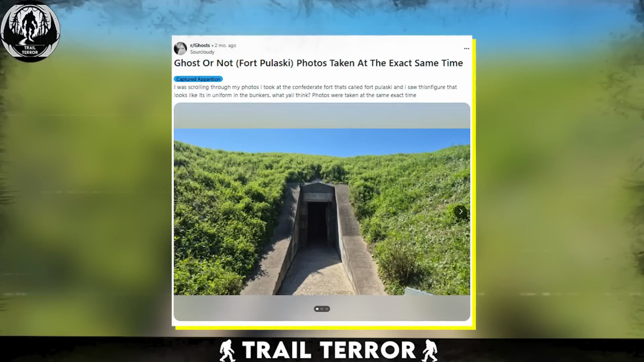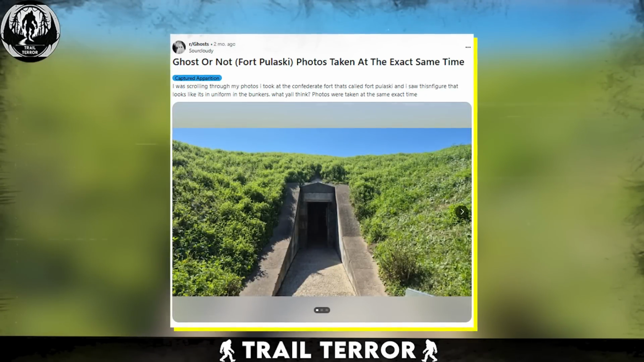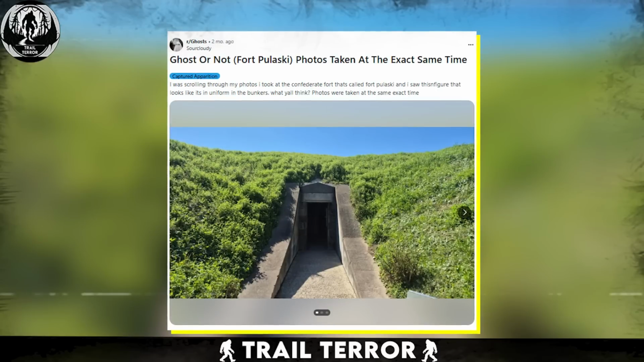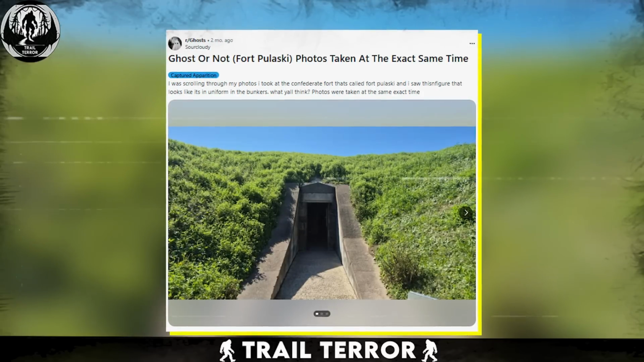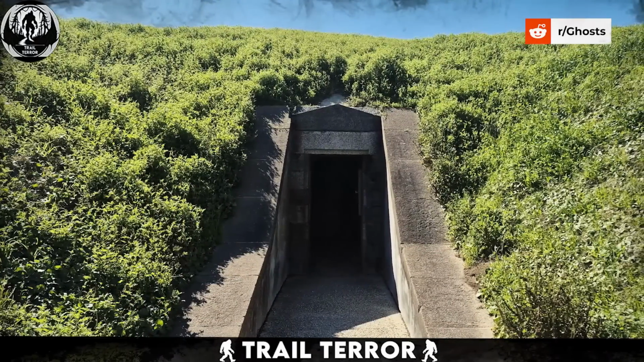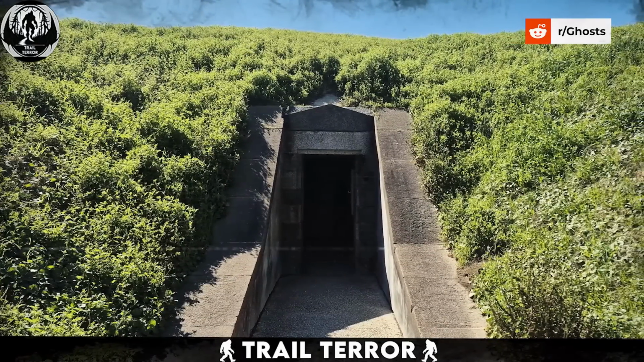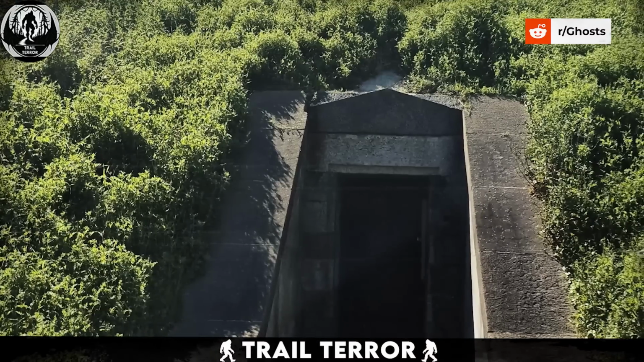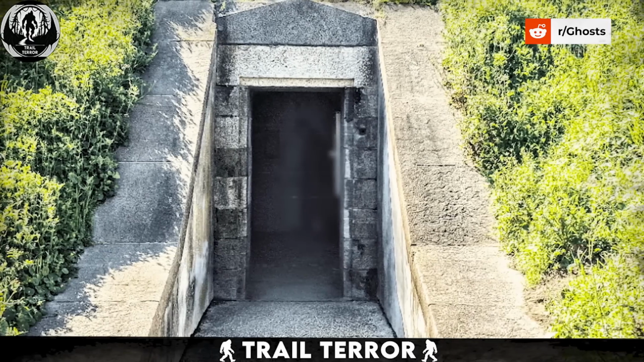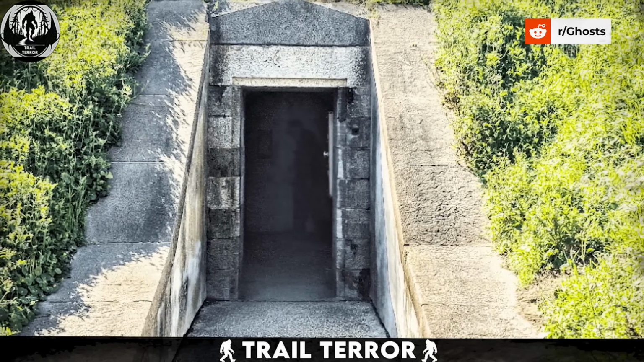This Reddit user was just casually scrolling through his vacation photos after visiting Fort Pulaski when he spotted something that nearly made his heart stop. The user, Sorslouty, posted a series of 3 photos to the r/ghost subreddit. They were taken right in front of a bunker entrance at the historic fort, but it wasn't the structure itself that got people talking. It was what was standing inside.